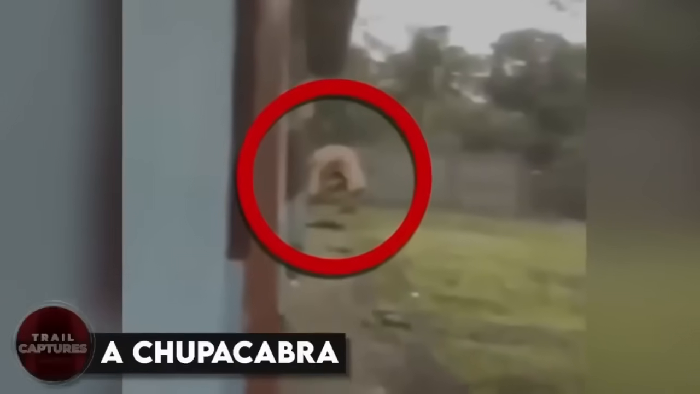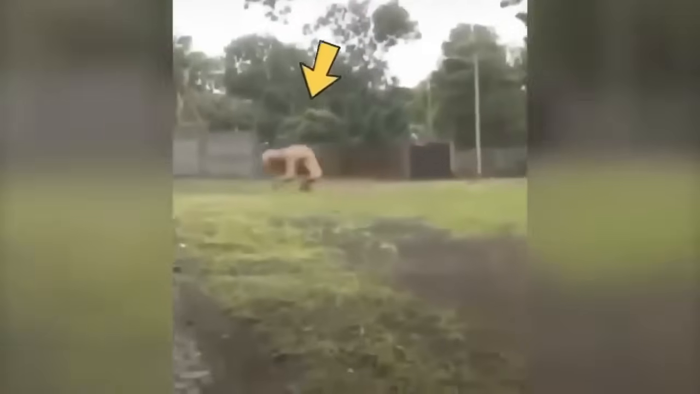A chupacabra. These two men kept hearing strange voices from their backyard, and eventually decided to go check. But what they did not know was that they were in for a surprise. A huge monster was seen running to hide from them, but that did not stop the friends there. They had to go check, and that is when we see the terrifying face. The video ends right there, so let's just hope both of them are okay.